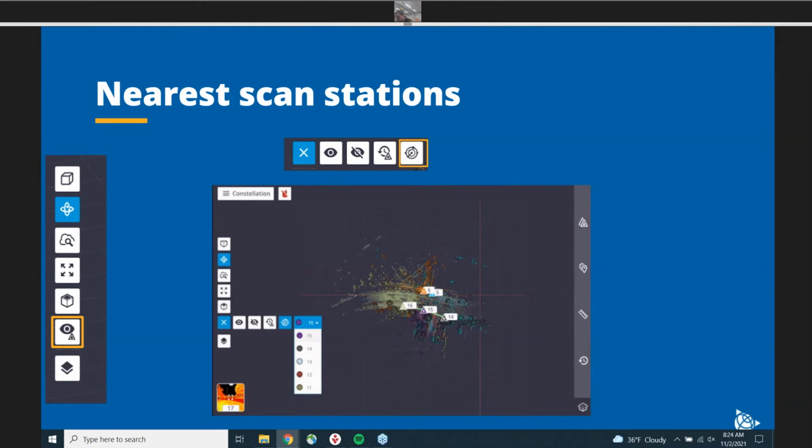In the case of 15 here, you obviously have 16 and 14, but also 6 and 5. So that's how it differs from the last stations, because your last stations are not always your closest stations. This also, especially in the color-coded scan view, makes it a lot easier to see how your registration looks from scan to scan.